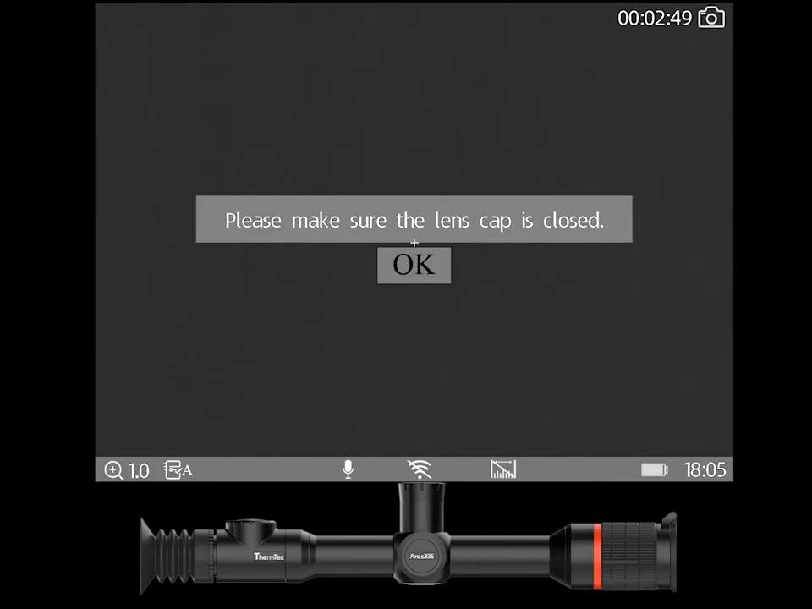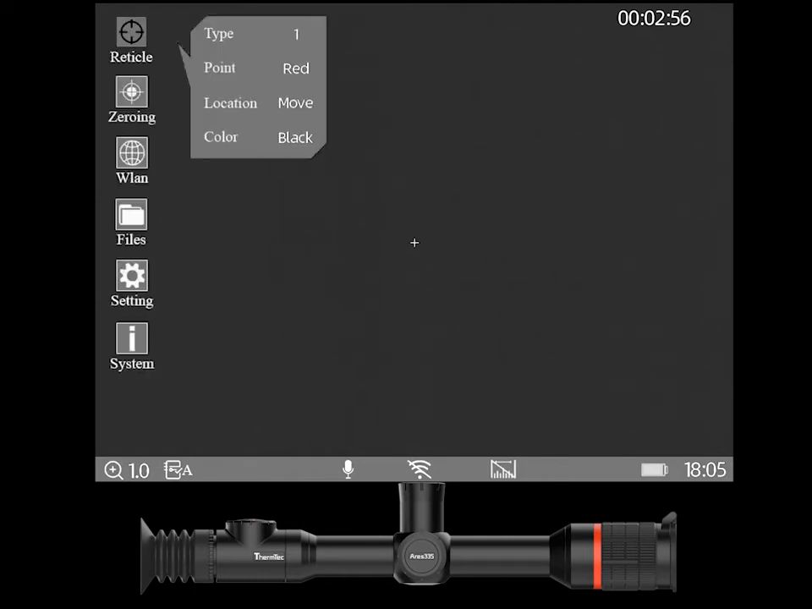Now, to refresh this unit, which is called nuking, there's no shutters in these devices. It's fully shutterless. So to refresh it, you've got to have the lens cap closed. You double tap the turret and then click it one more time and it refreshes it. And you can actually see on the screen that it's cleared that sensor up a little. All right, so let's go back into